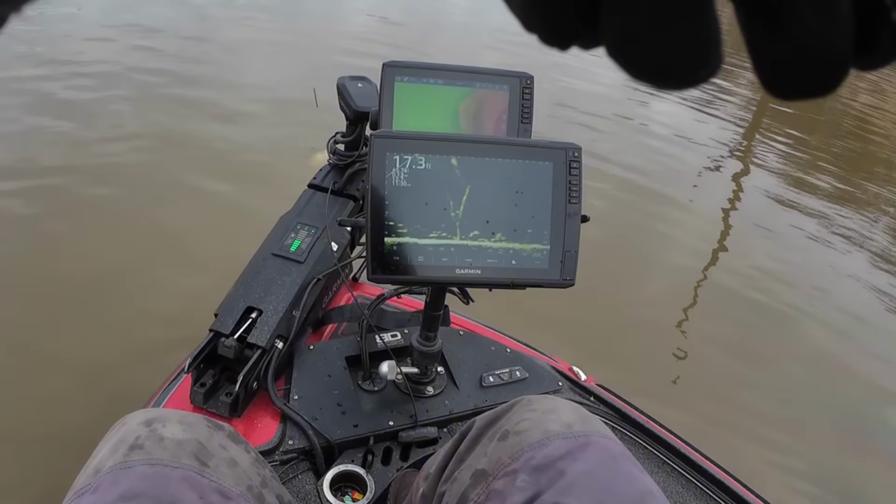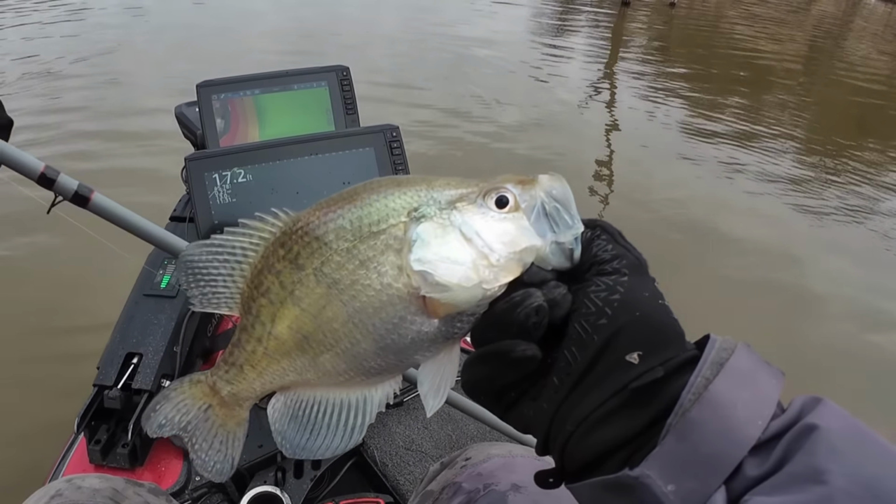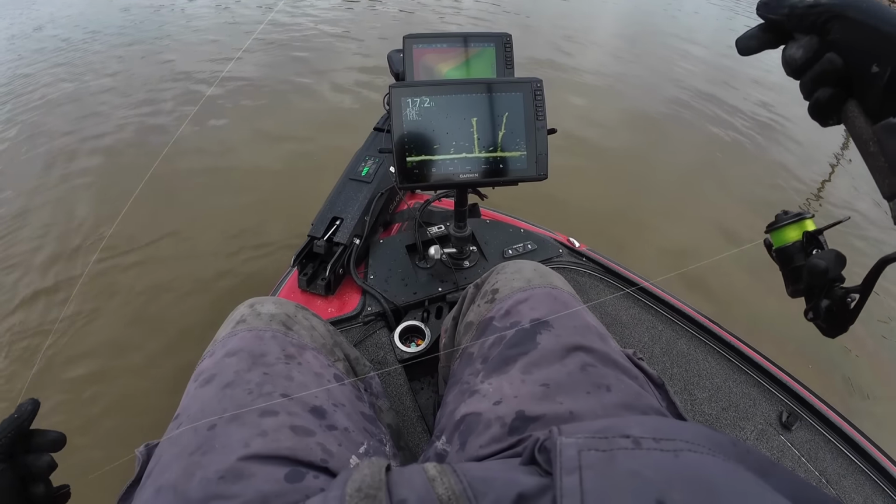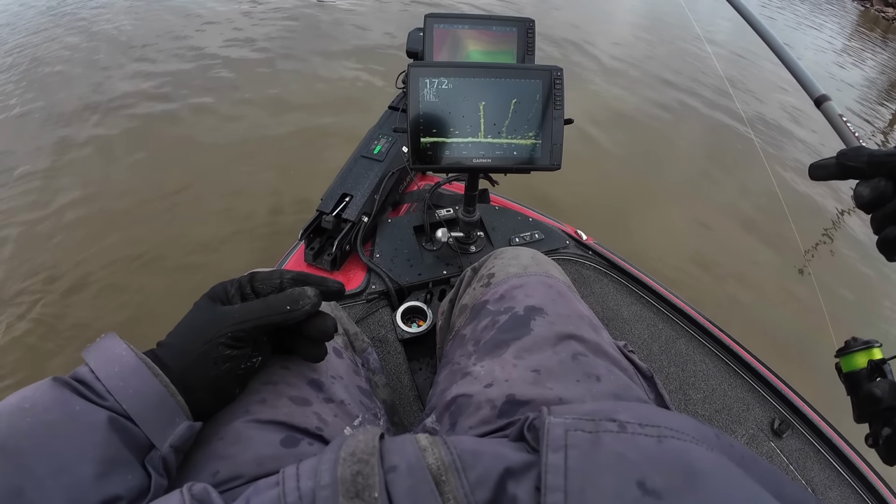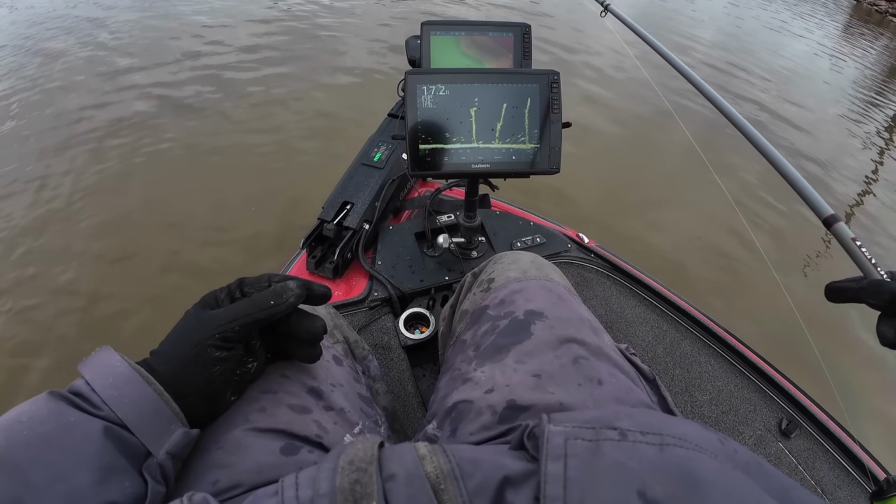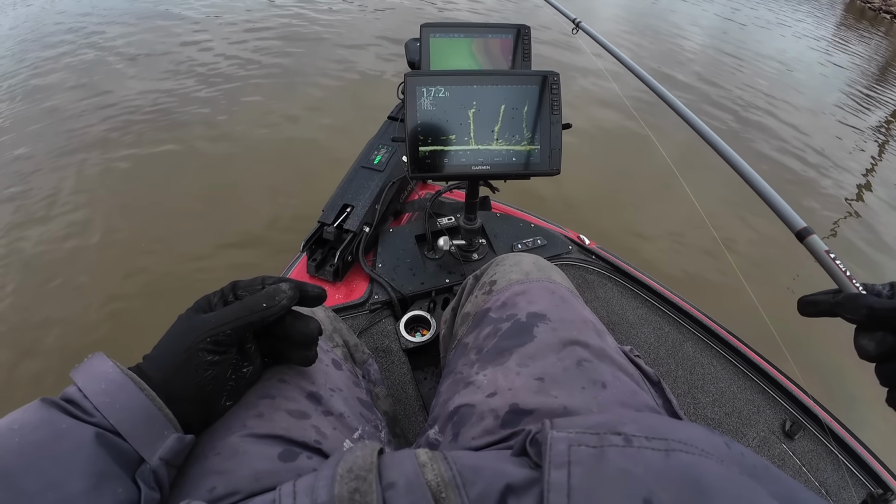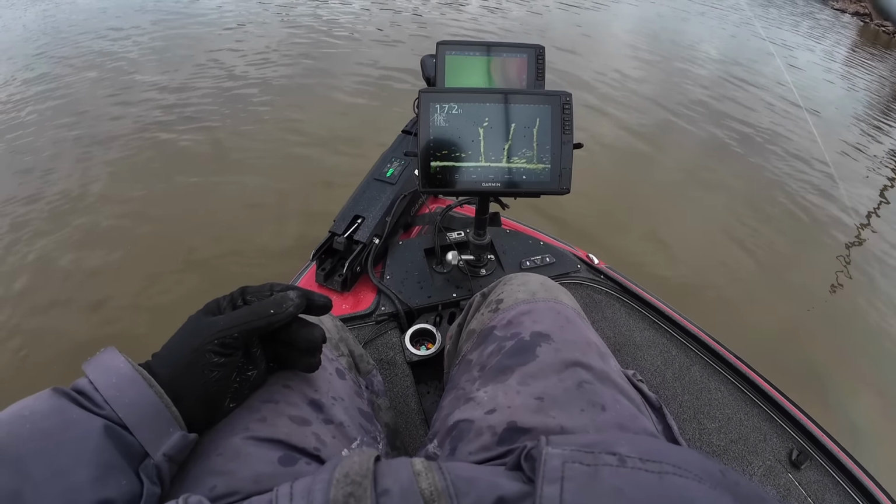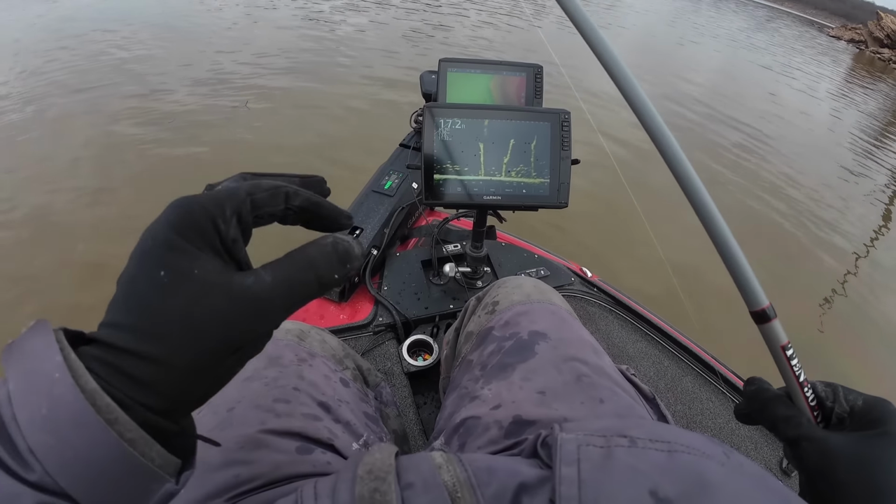Fish on. Nice fish. That's what I'm talking about. Looks like one sitting right on the very tip top of this tree right here, about 6 foot deep. See if he's hungry. Right there, little shake. Turning up. Oh man, short striked it. I should have let it sit a little longer.